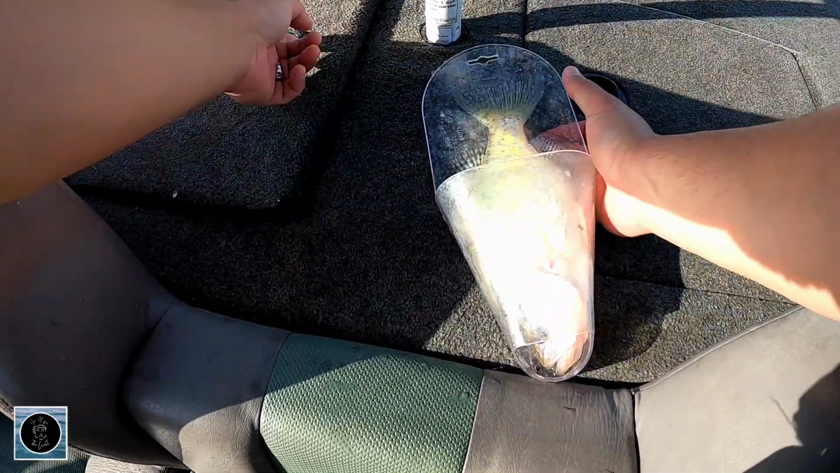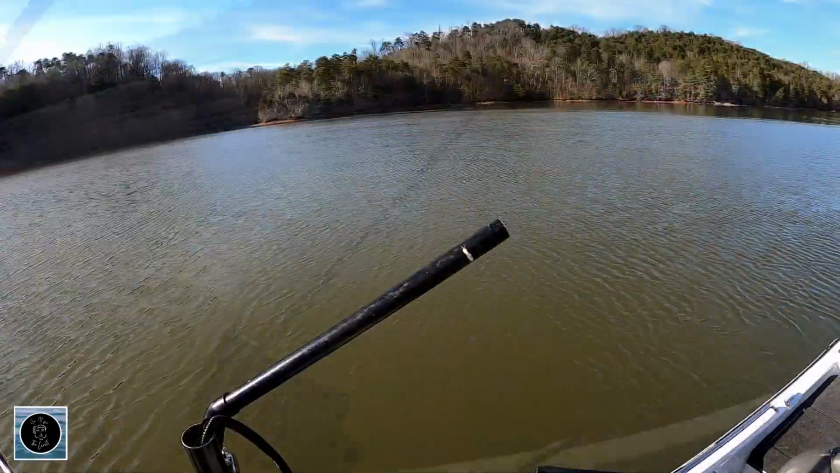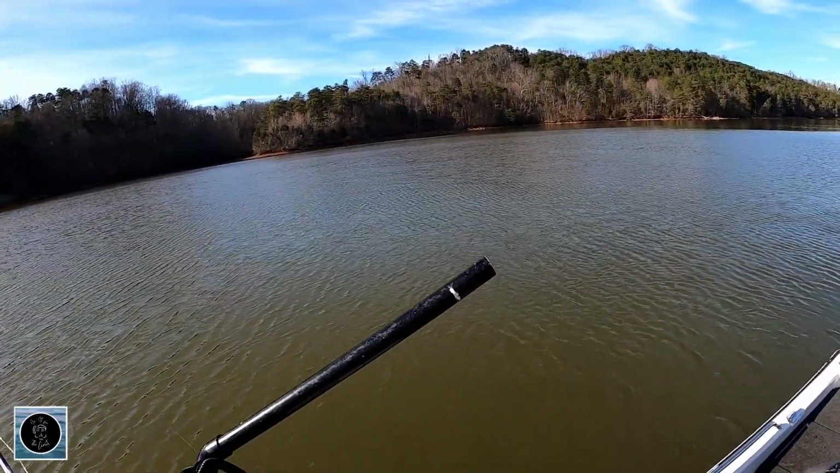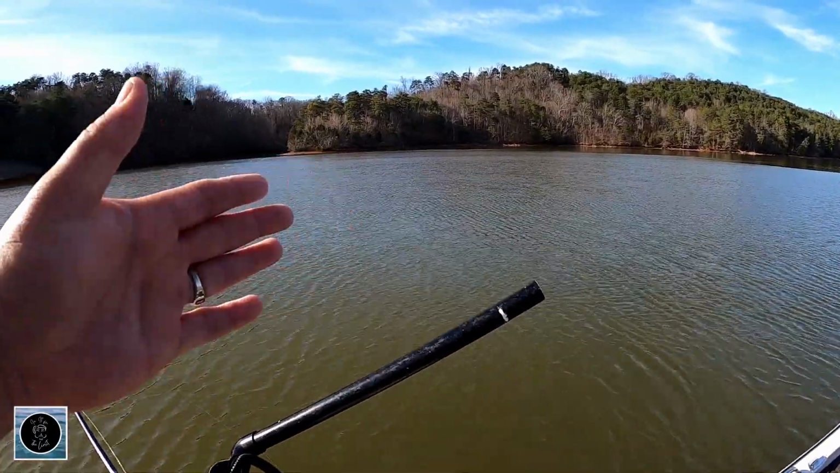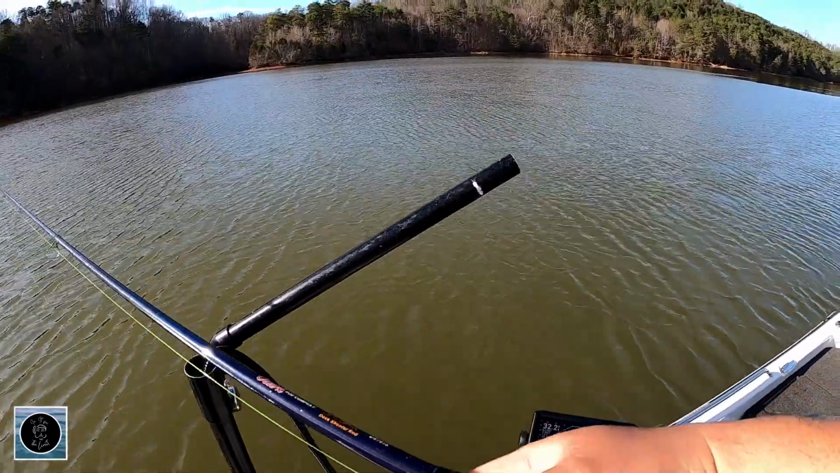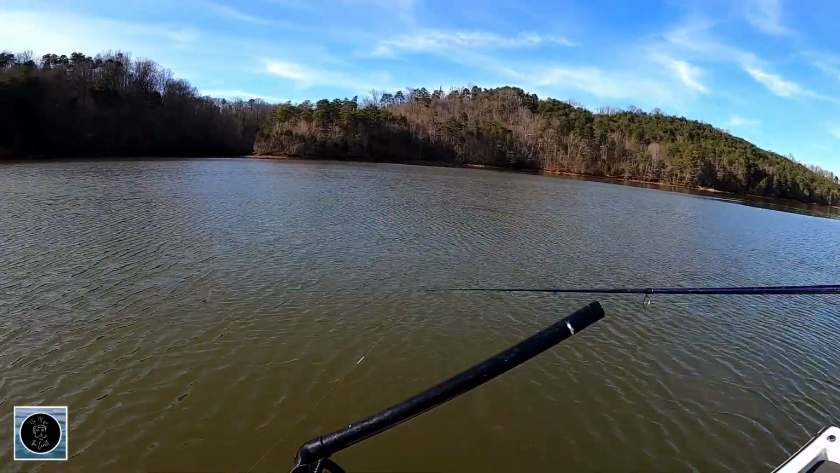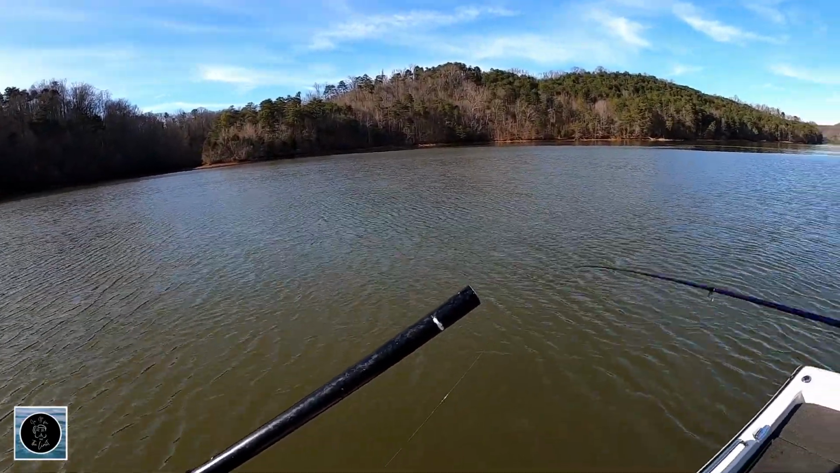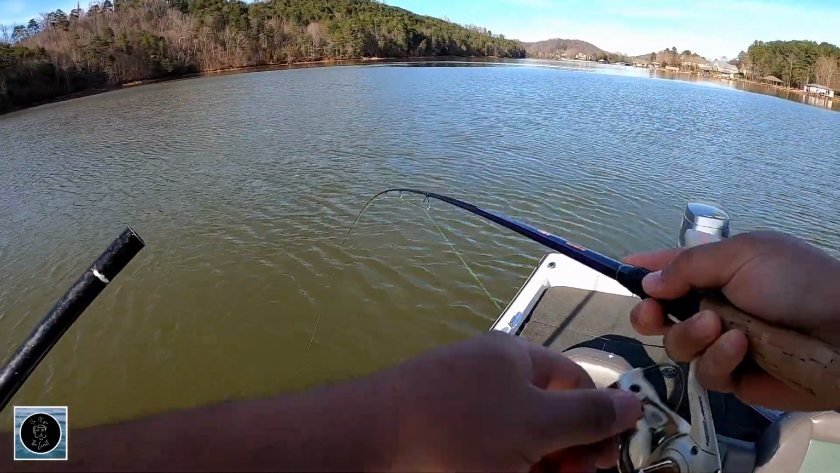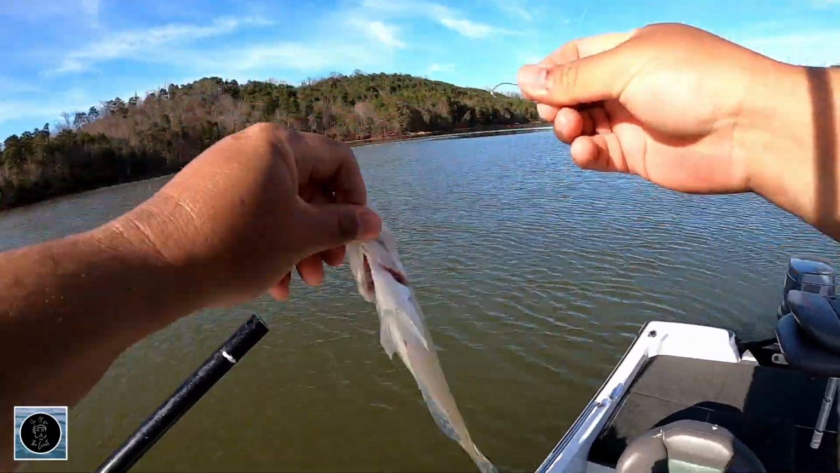There's a 10.5. Got one more to go. I'll show you what I'm talking about. I'll just drop it down. This is a good technique if you just have down imaging. Mark the brush, and I throw buoys out on each side so I can visualize it. And then I just slide my boat along the side of it, and I slide my rod to one side. There we go. Just like that. And as it swings through, it's just swimming it through. It's not a keeper.